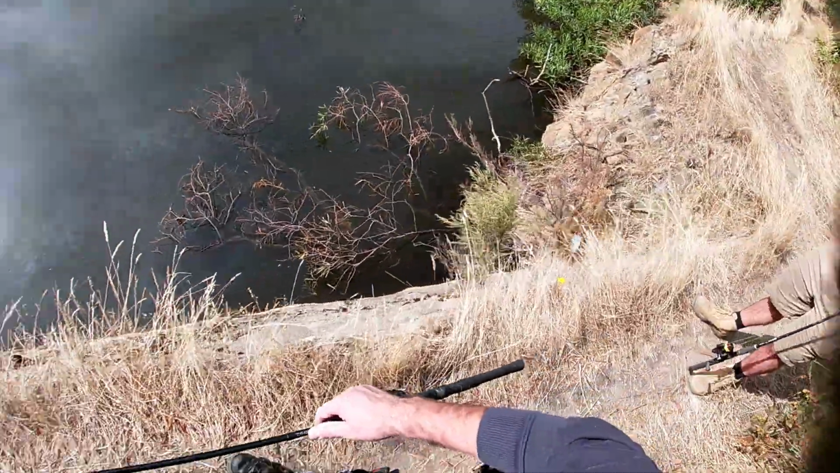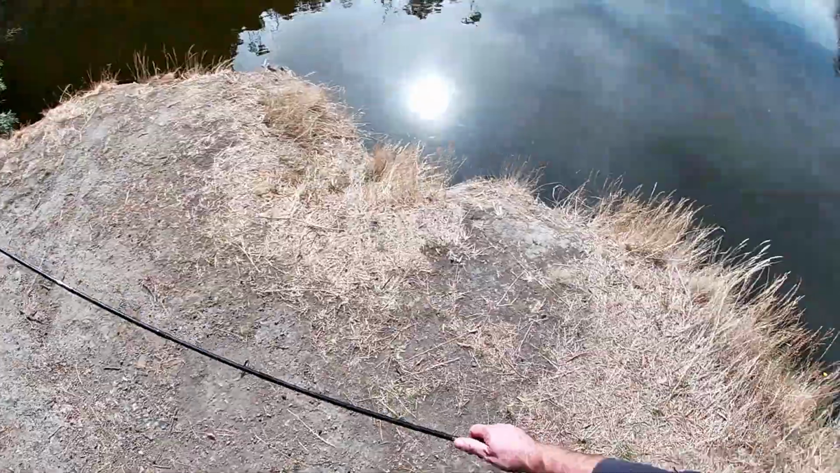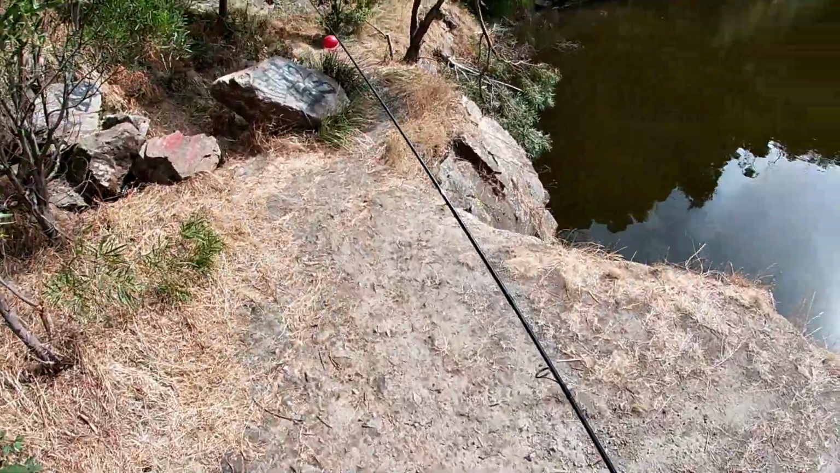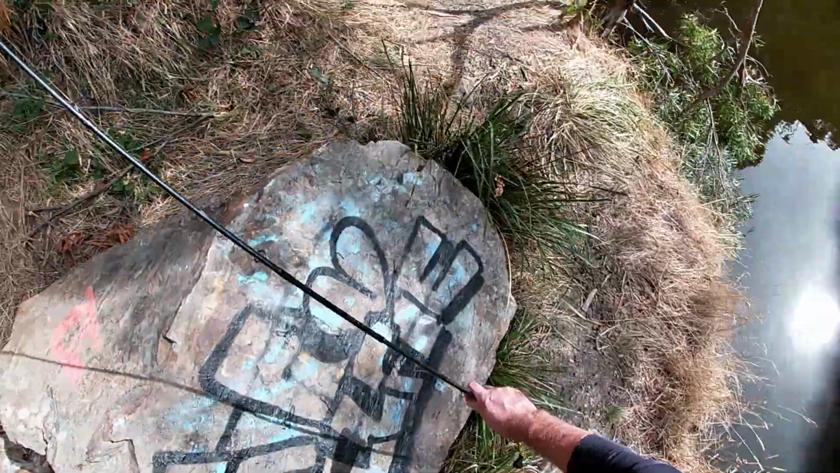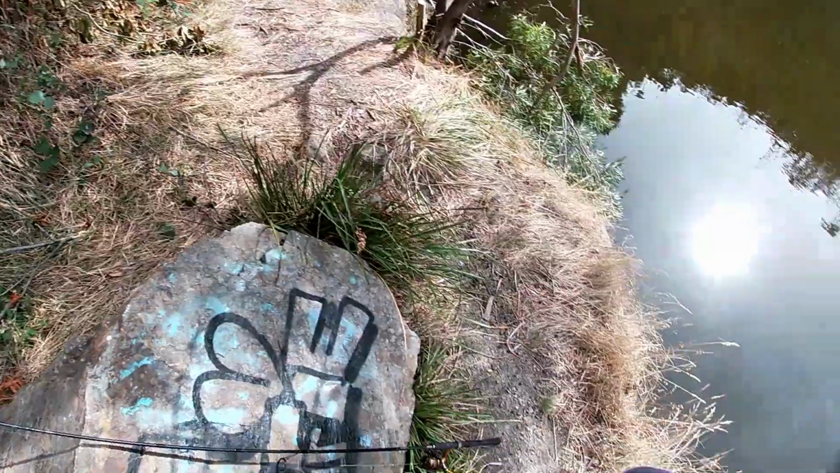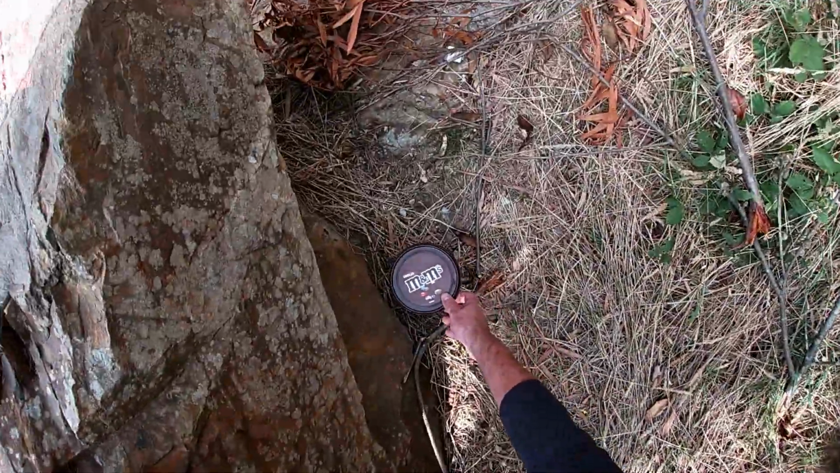I'm just looking. Do we want to drop the sounder down? Okay. I'm just gonna prop my stuff up over here and keep the worms in the shade. So just remember they're back behind the rock.